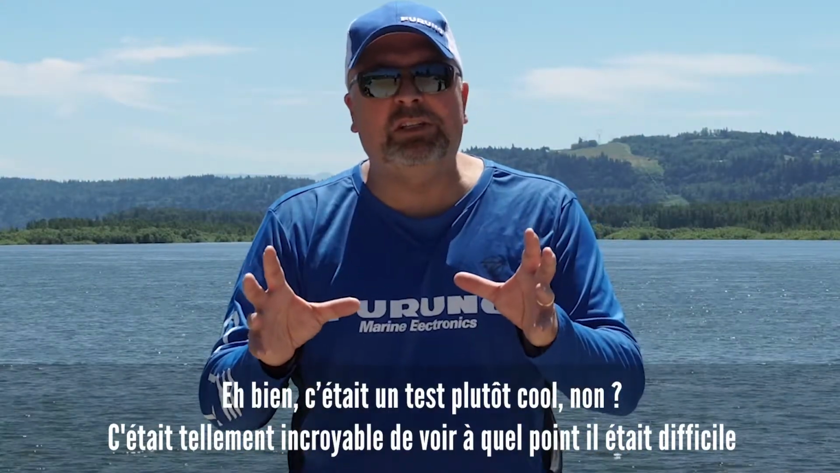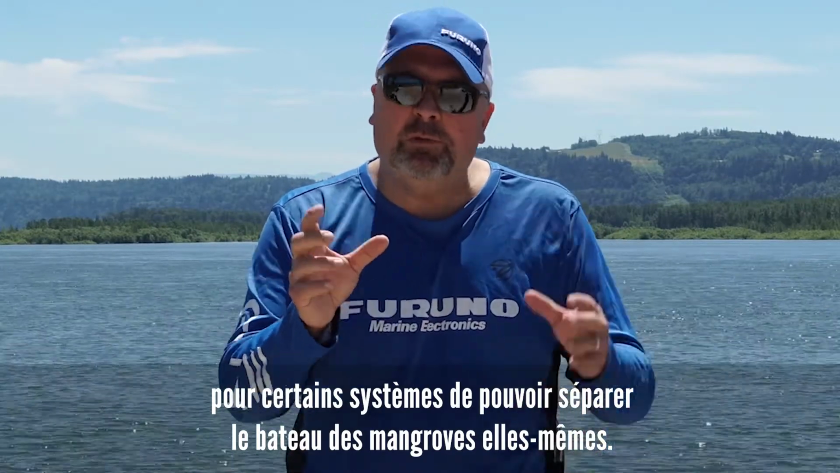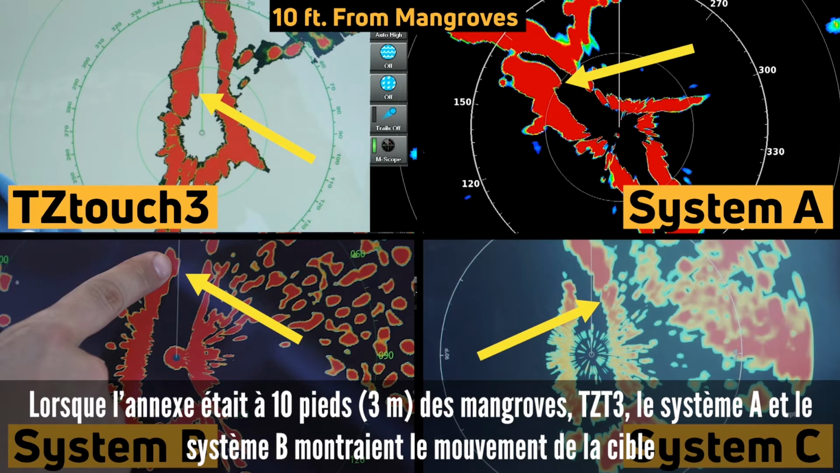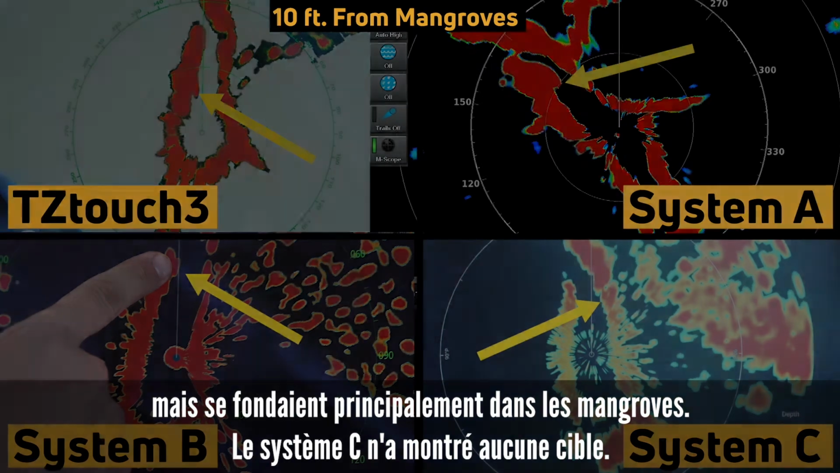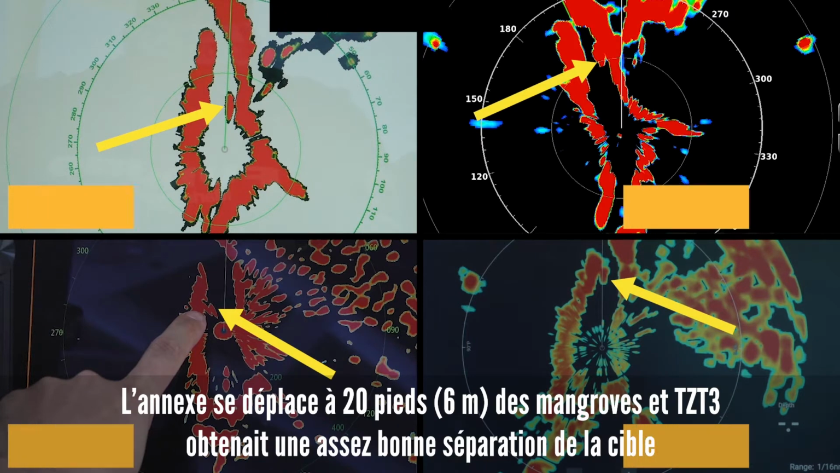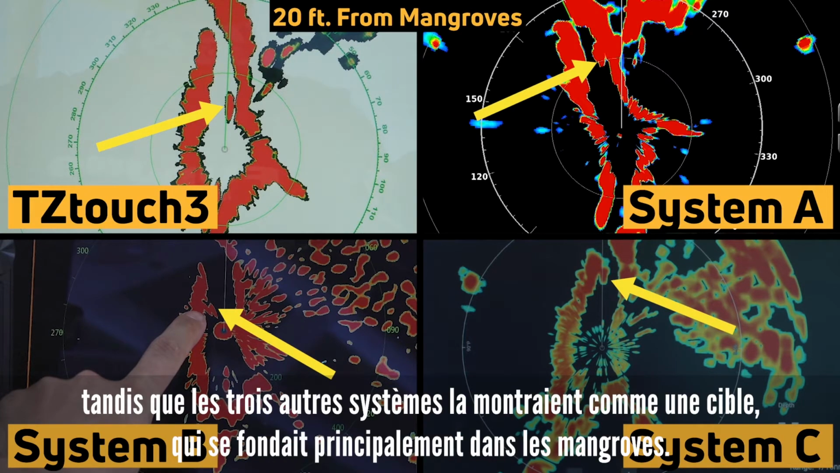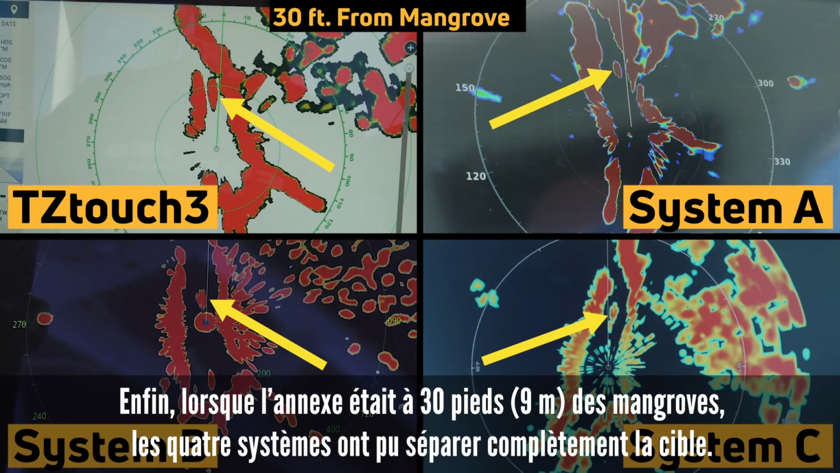Well, that was a pretty cool test, wasn't it? It was so amazing to see just how difficult it was for some of the systems to be able to separate the boat from the mangroves themselves. When the skiff was 10 feet from the mangroves, TZT3, System A, and System B were showing movement of the target, but mostly blended into the mangroves. System C did not show any targets. The skiff moved to 20 feet from the mangroves, and TZT3 was getting pretty good target separation, while the other 3 systems were showing it as a target, but still mostly blended in with the mangroves. Finally, when the skiff was 30 feet from the mangroves, all 4 systems were able to fully separate the target.